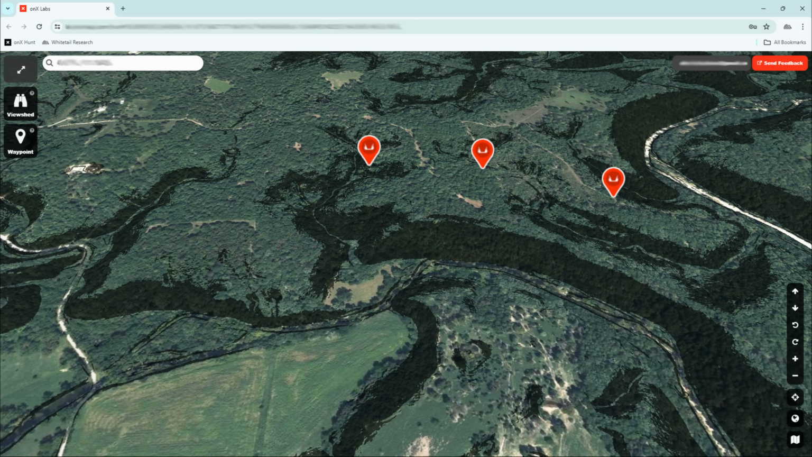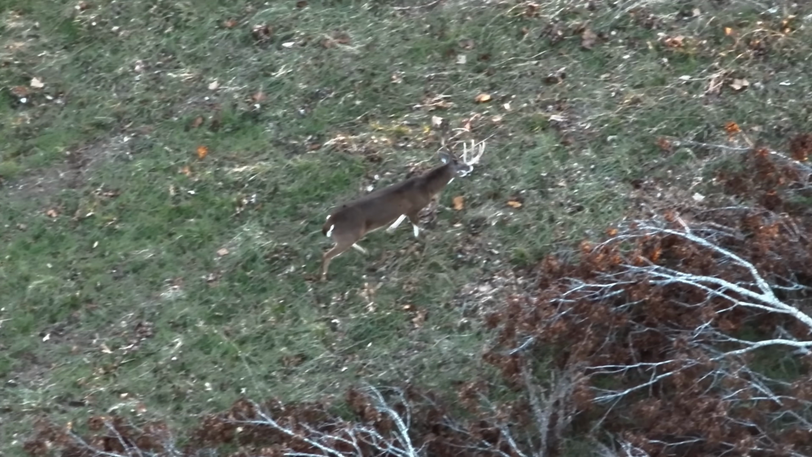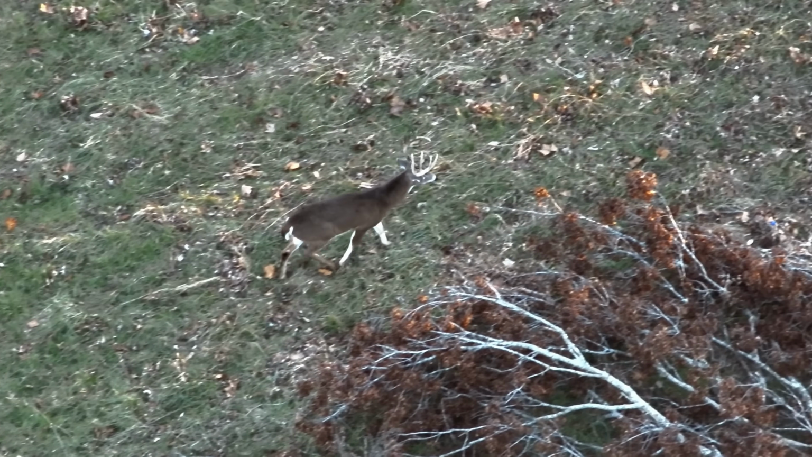I've recorded him bedding in these four general locations, and rarely did he ever leave his home range. He bedded on top of this point strictly on a south wind, and as for these three other bedding areas, there's no clear reason why he would choose one over the other. It might correlate to where he was moving back into the area from, or where he intended to go that evening, but as you'll see shortly, he tends to leave the area somewhat randomly from each bedding location.